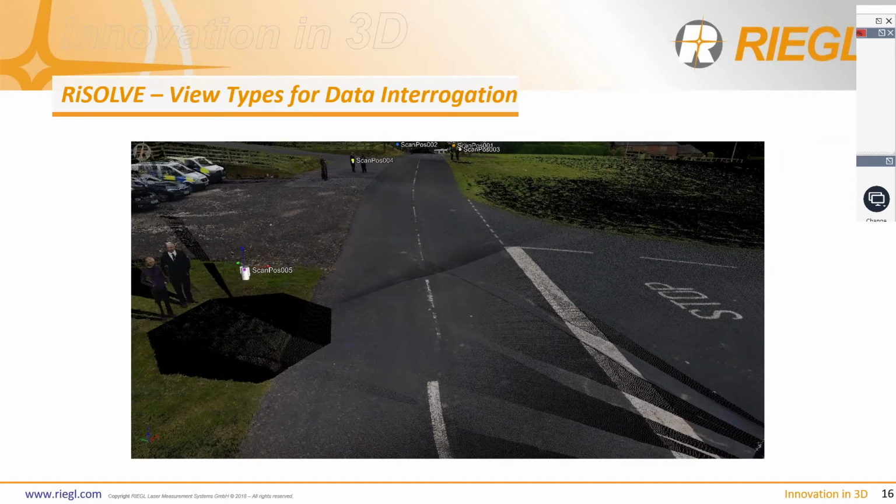So a similar example here, nice colorized scan data. Obviously, there's people milling about in this area. This is a scene demonstration. So it just highlights my point a few slides ago of make sure your scene's clear. But this is a colorized scan, as you can see.